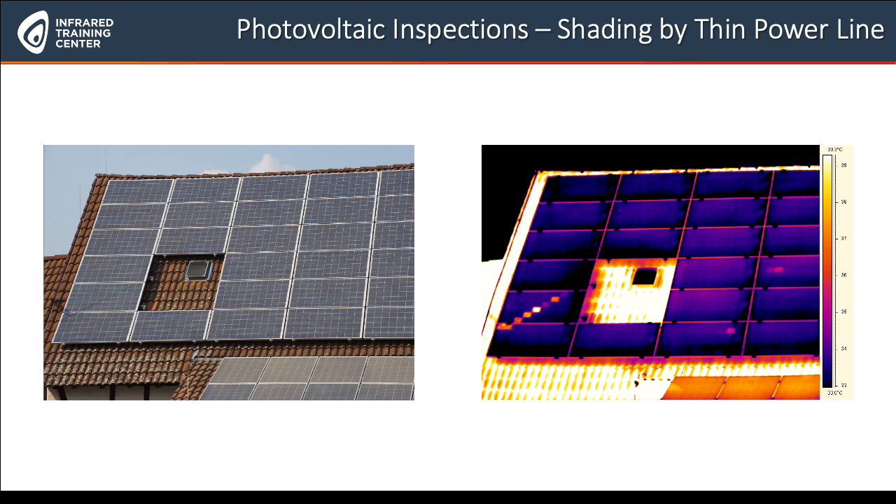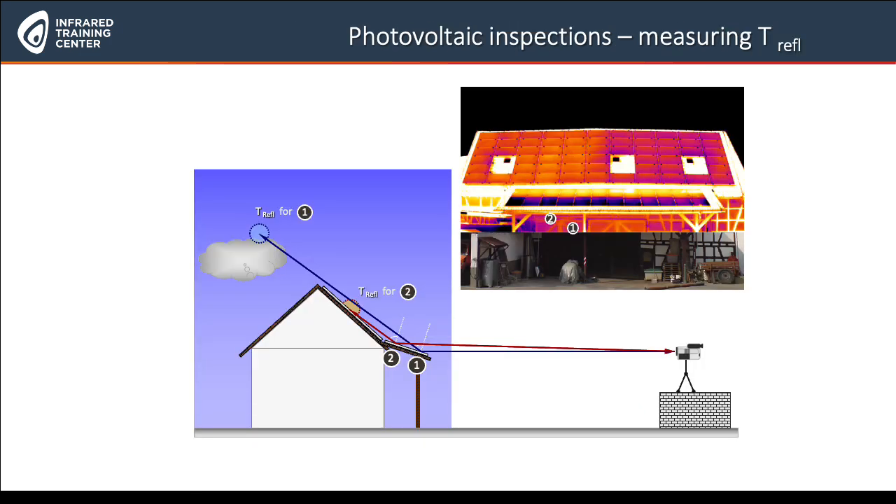Again, doing PV inspections is just one example, one application for thermography. The principles and basics of thermography apply to PV inspections like for any other kind of inspection or application. So again, taking care of or considering T reflected, apparent temperature matters, of course. Angle, everything that has to do with emissivity, all these parameters influence your images and your measurement. This is no different in PV inspections than, let's say, building inspections.